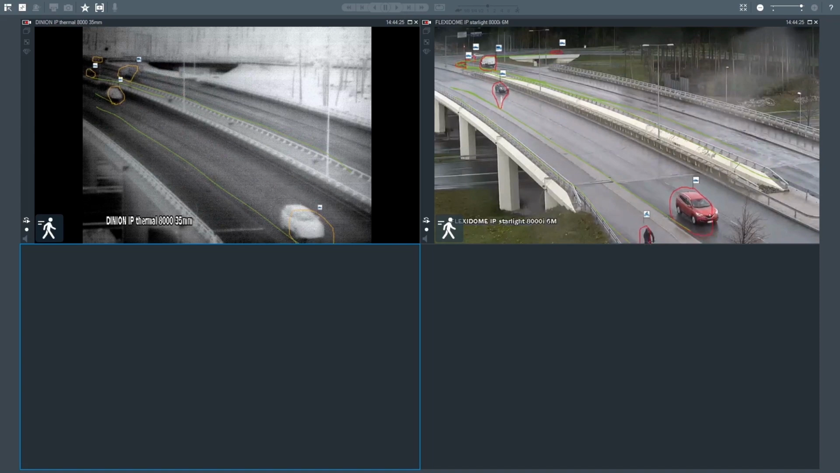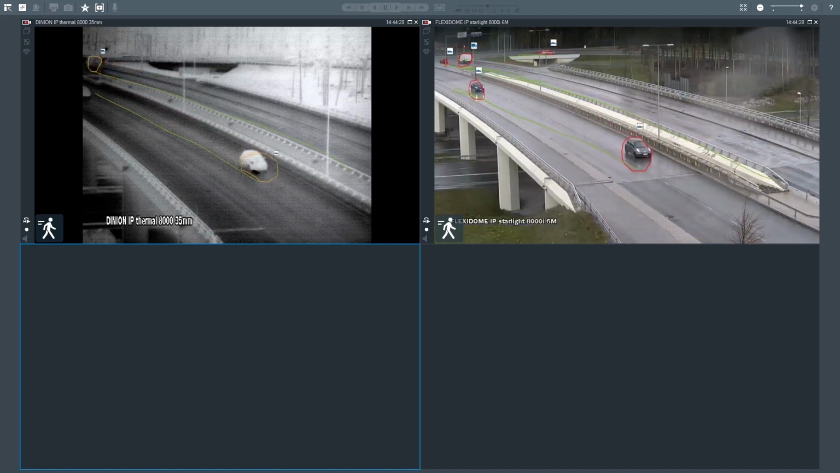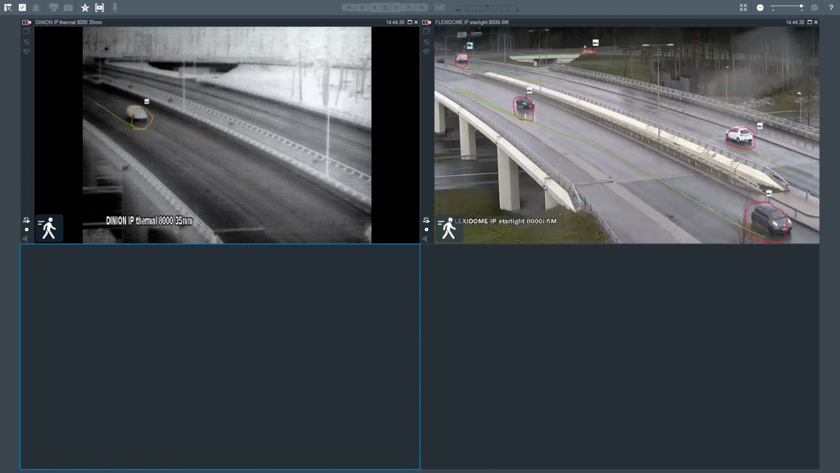Here, if we take the freeze frame, you can see there's a long glare off the road from the headlight, which makes the object look larger in the analytics on an optical image, whereas on the thermal image, it's the correct size. So I hope this gives you an insight of some of the benefits of having optical and thermal together. And now back to Anders.